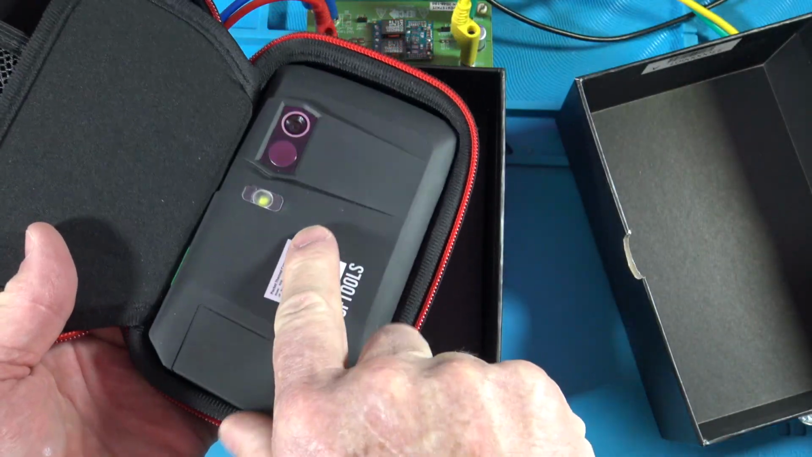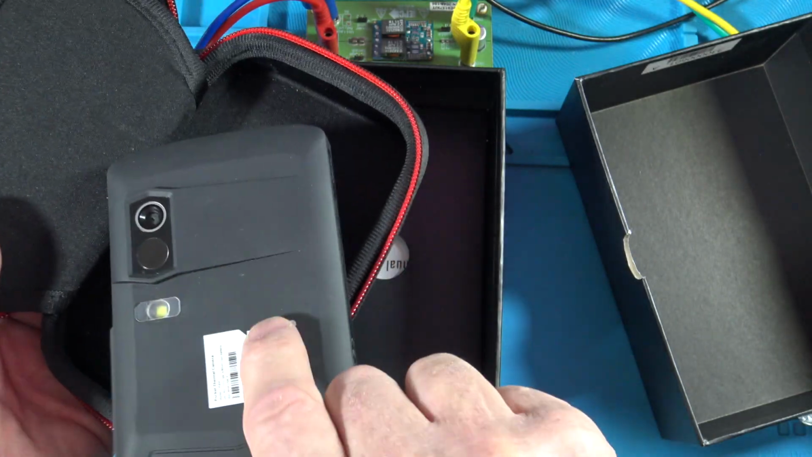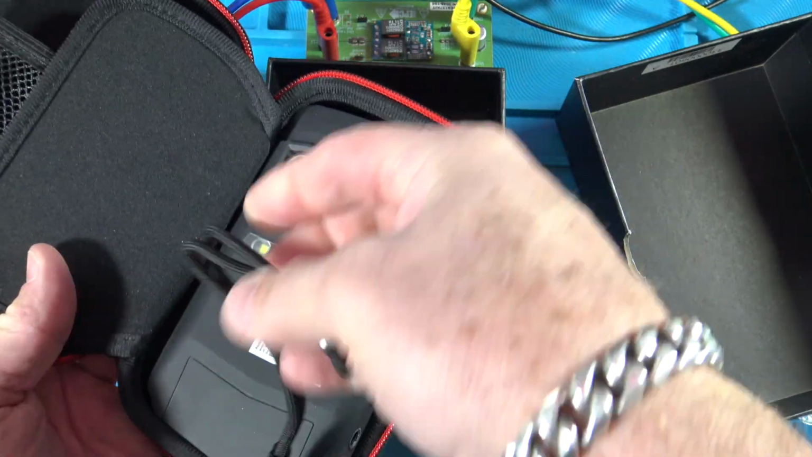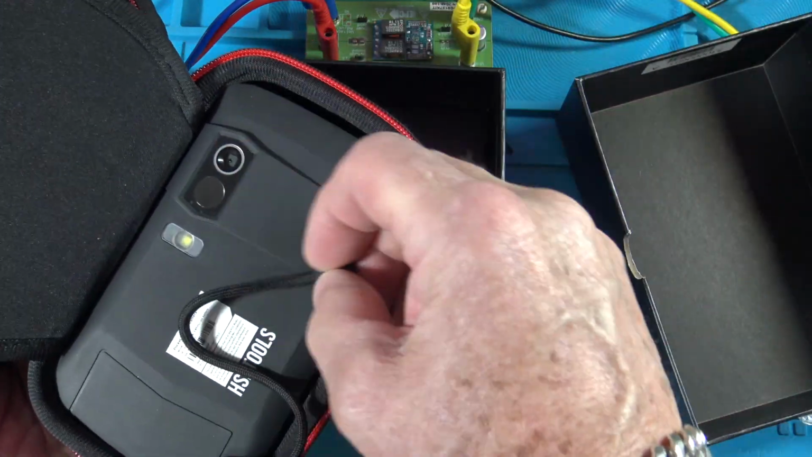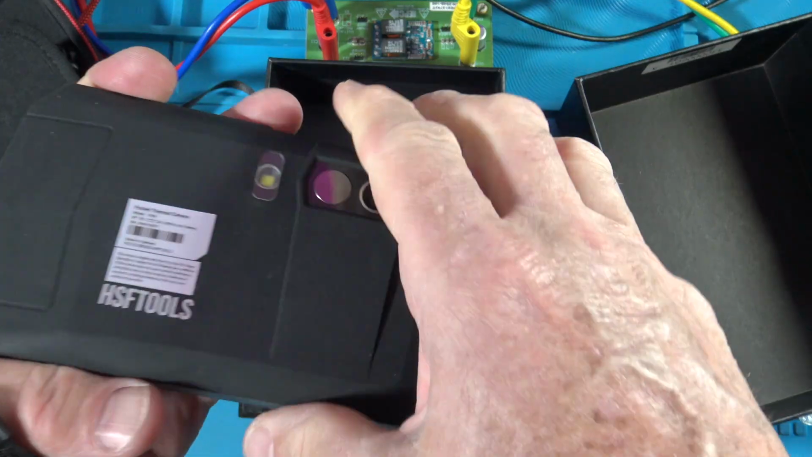I like to put it in like this so that it's protected. Maybe I should put it in that way to protect the actual lenses. That might be a good idea. But anyway, I put it in this way, and then I drop a rope across. I guess either way is fine. But anyway, there you go.